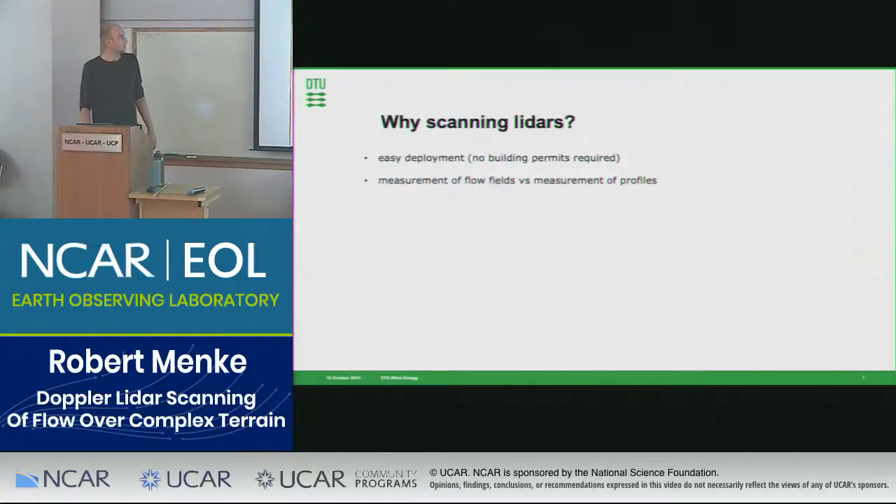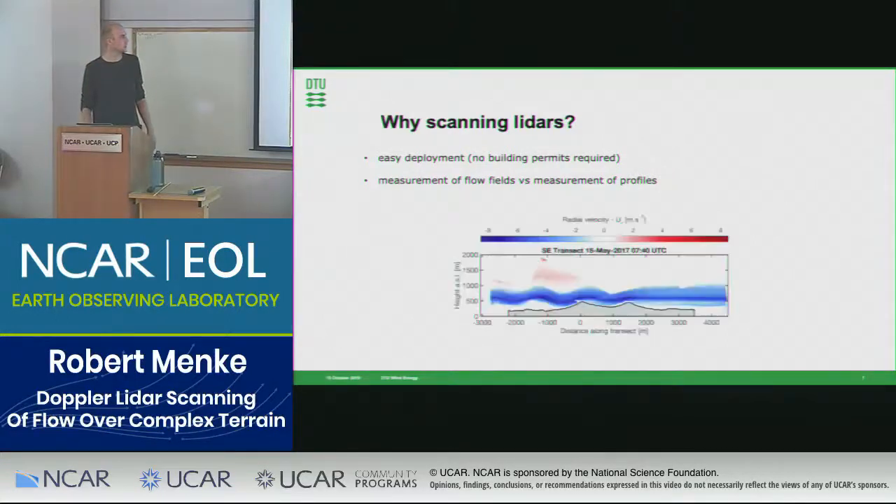And then another important factor, especially in complex terrain, is that scanning lidars allow us to measure entire flow fields compared to single profiles. So we can capture more complex phenomena and it's easier to understand them.